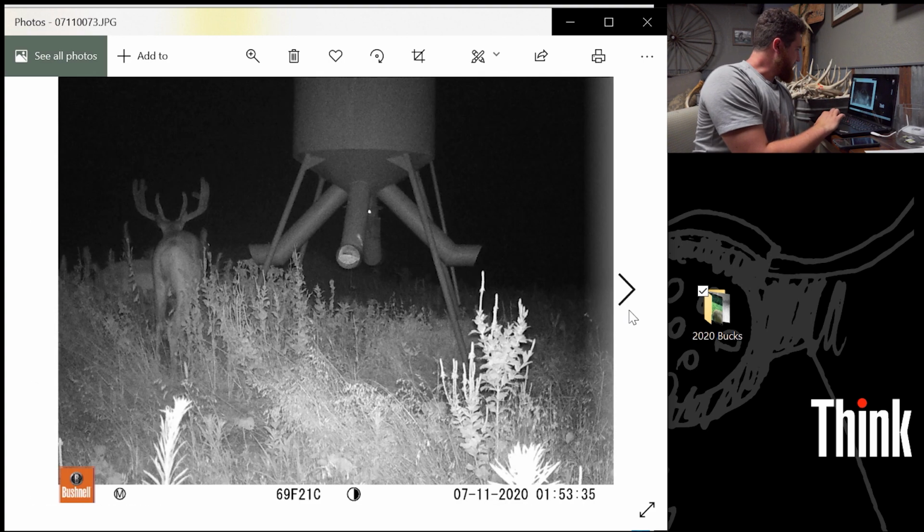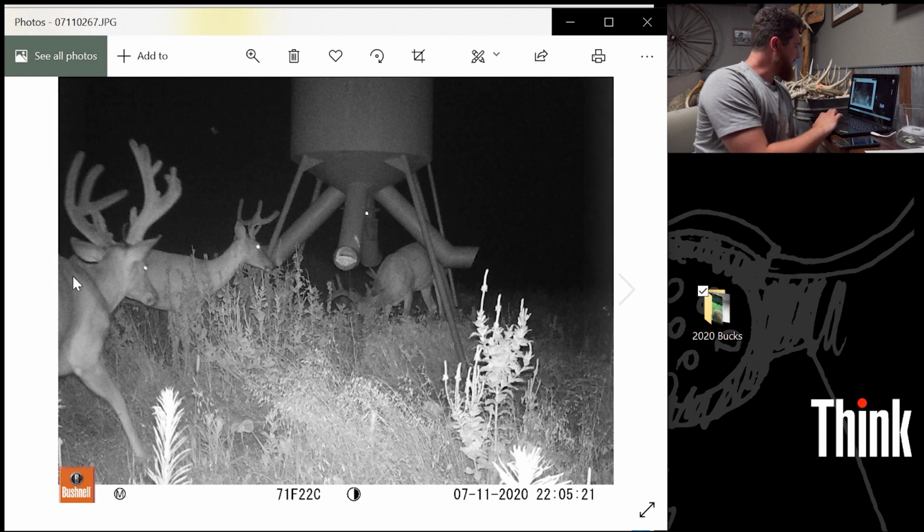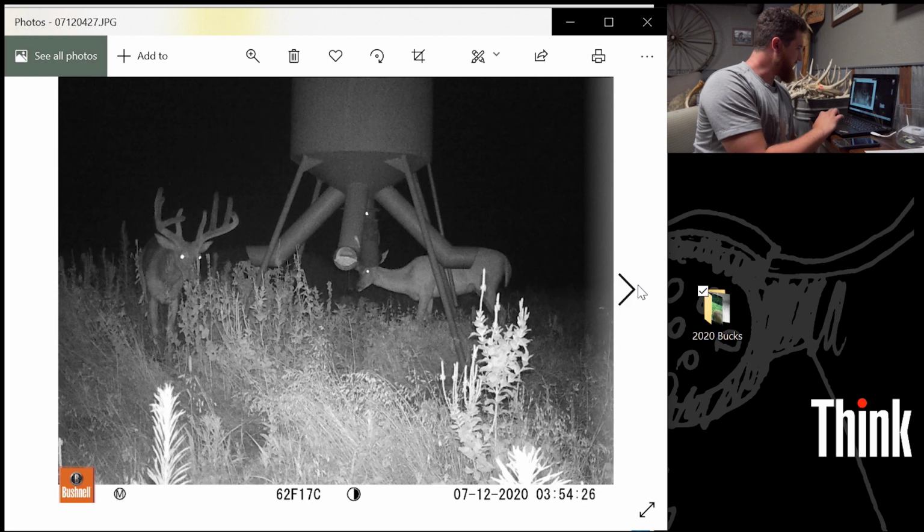This is Lucky again, our big no shooter. These pictures are definitely all over. Here he is again. I got so many pictures of Lucky looking just like this in years past, same pose, same feeders, and everything. Peaches, Lucky.